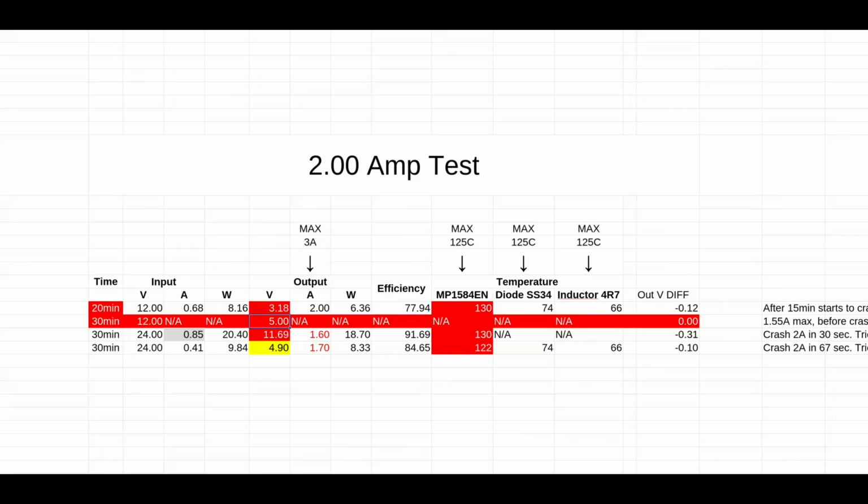On 12 volt to 5 volts, I got it working on 1.55 amps max, so 0.05 amps more, and it started to drop below 4 volts, then to 0, and then reboot, and again. So this is not gonna happen.